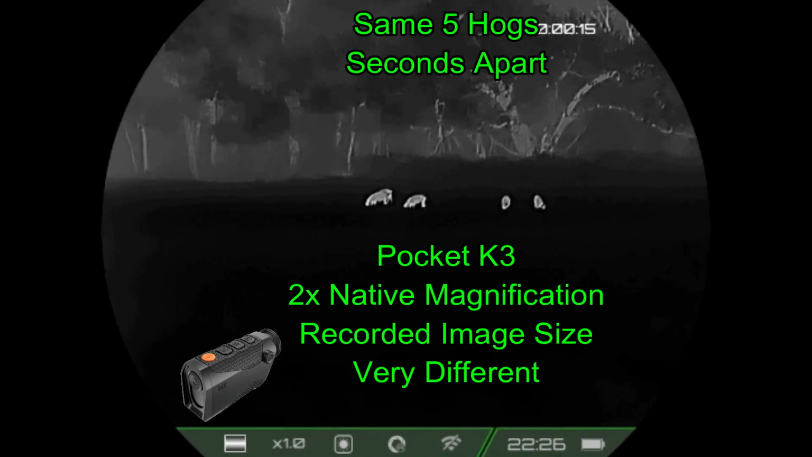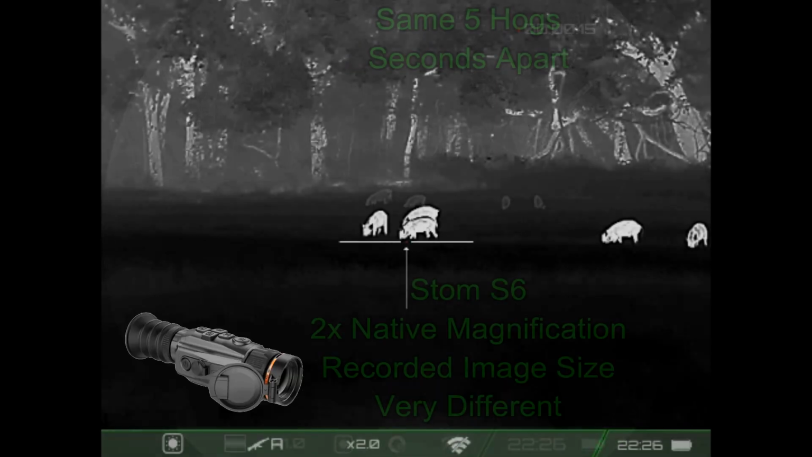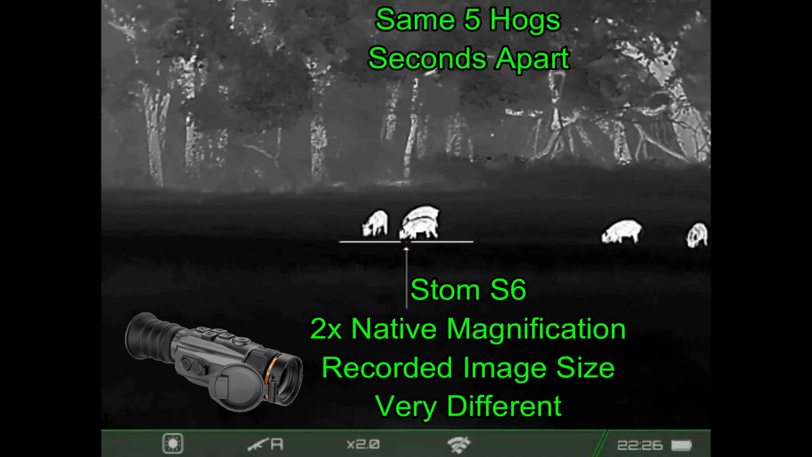And here I'm going to nerd out again for just a minute. When looking at images, when you've got a 2-power native magnification scope, you expect the image to be a certain size. It's 2-power, and you would think that would compare well with other 2-power scopes. And that isn't the case on the recorded image, and it's not even necessarily going to be the case on the display image. I'm going to talk about the recorded image here. Look at the size of the pigs there versus with the Storm S6.